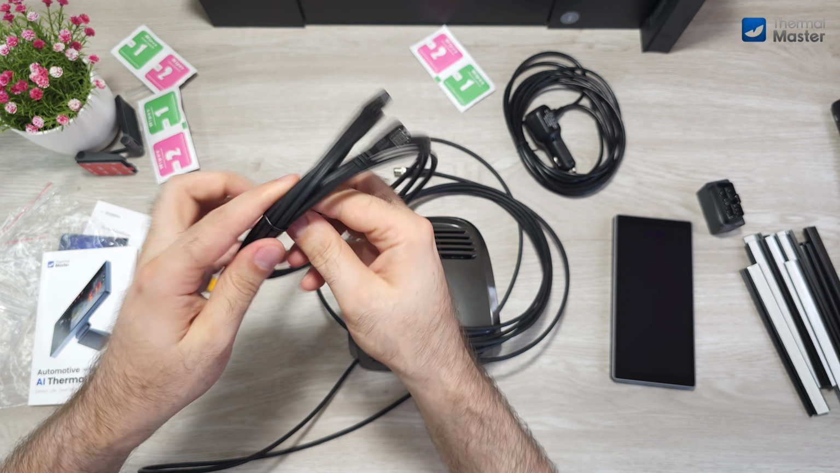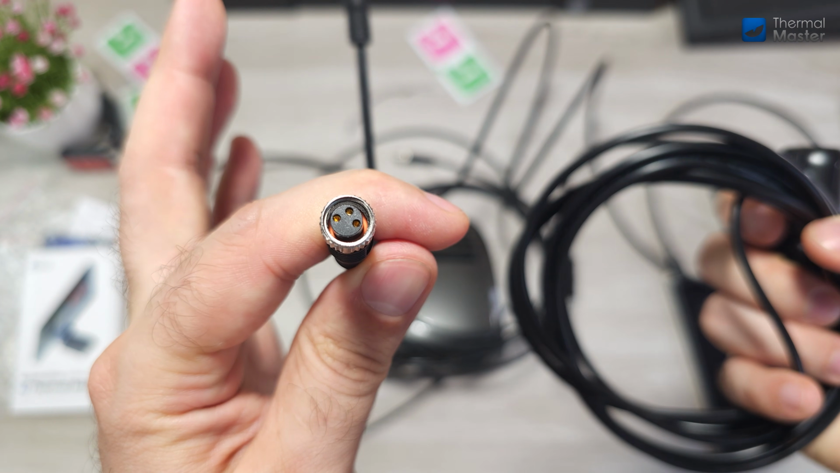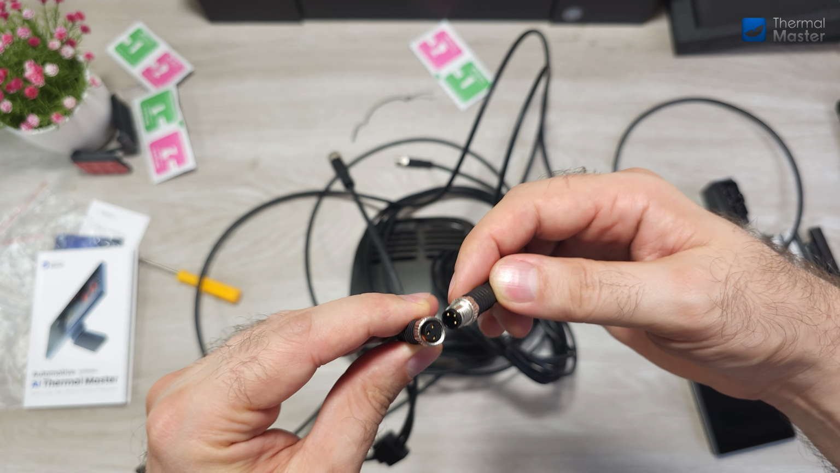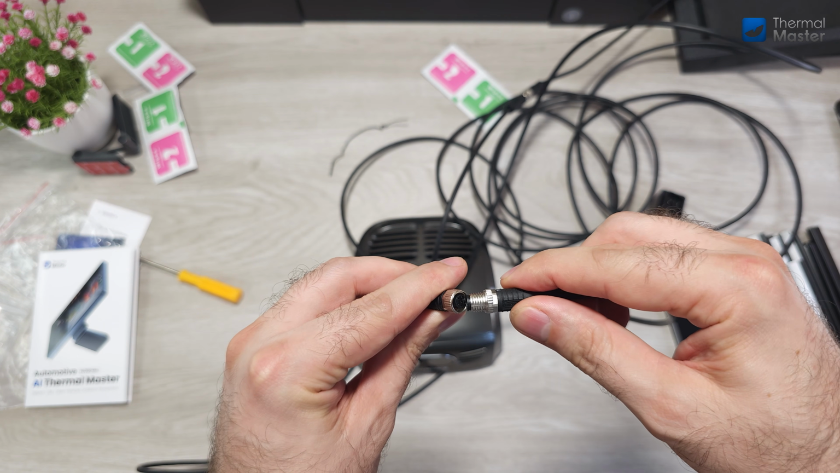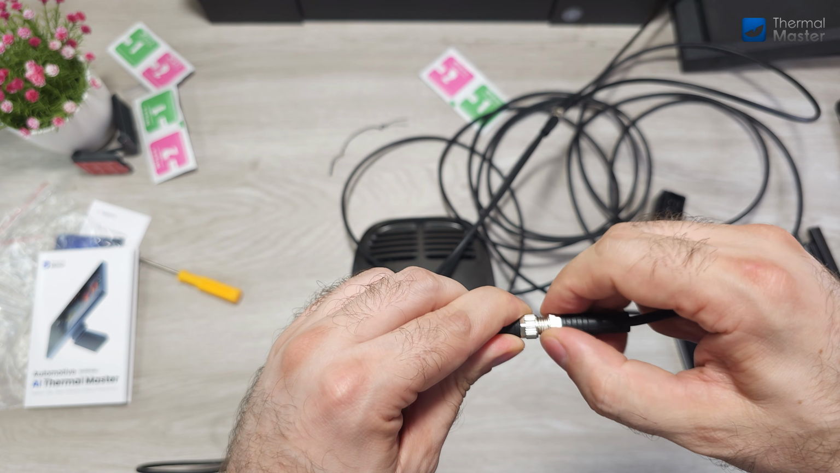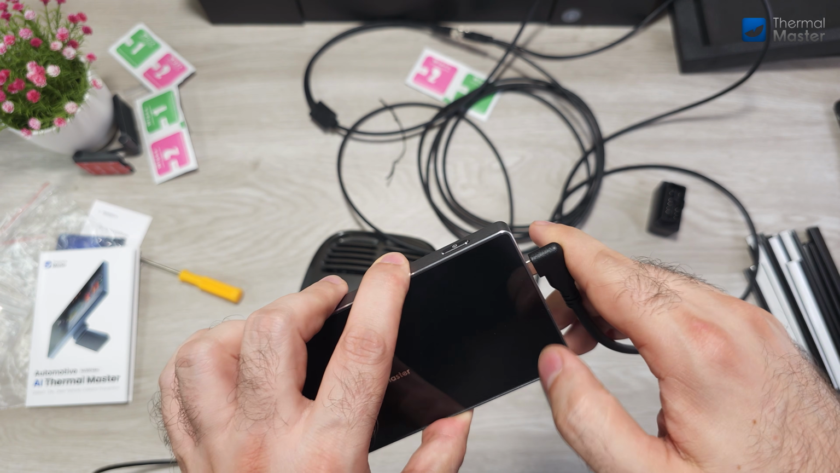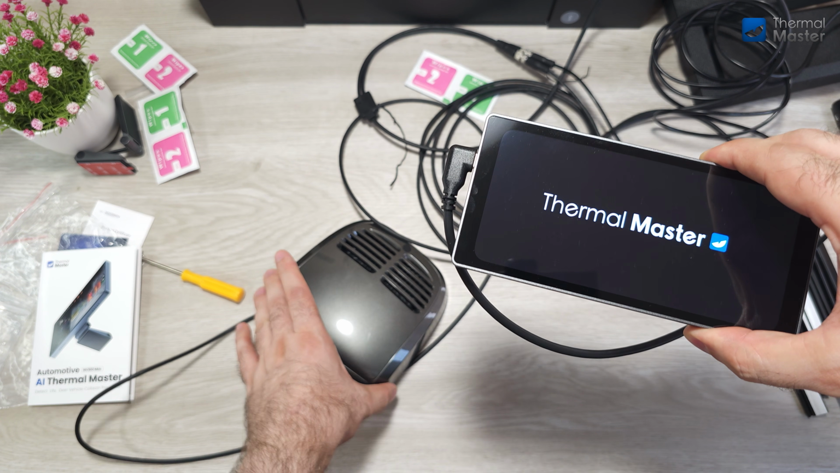And now let's connect the cable that connects everything together. This 3-pin plug is the power connector that will power everything. This 6-pin connector is the data between the AI box and the screen, and also power for the screen. Type-C connector to the screen. And now we have everything ready to power on the system. Let's see.